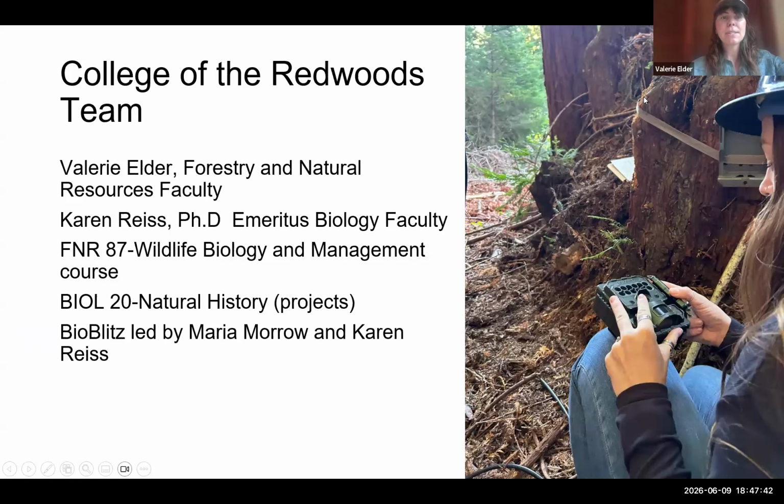And on the college's Redwoods campus, I work with some of the biology faculty, but we deploy this project in our fall wildlife biology and management course, so students get hands-on experience deploying the cameras, which is why I went over so many of those basics in that video. A lot of times we don't have those field skills, and they're getting all the experiences of, oh, my GPS isn't getting a single signal, experiences writing data sheets, deploying the cameras, reviewing, and completing some basic analysis. So it's been a really beneficial course for us on campus, and some students in the natural history class, as well as campus-wide BioBlitz, also utilize some of the data.